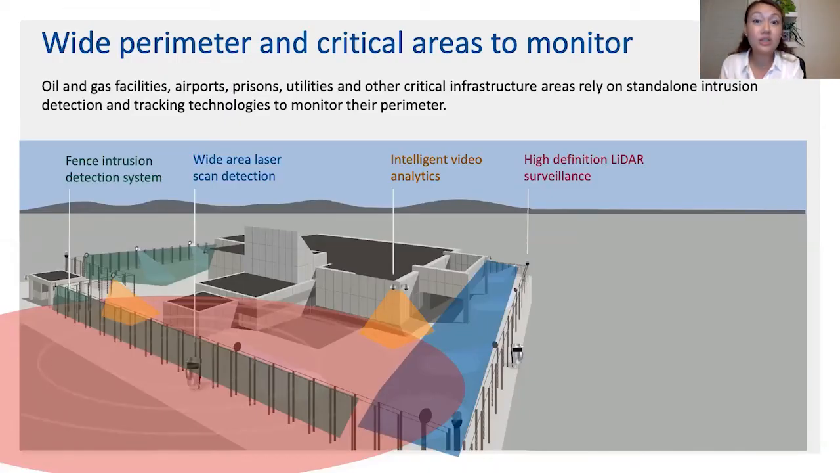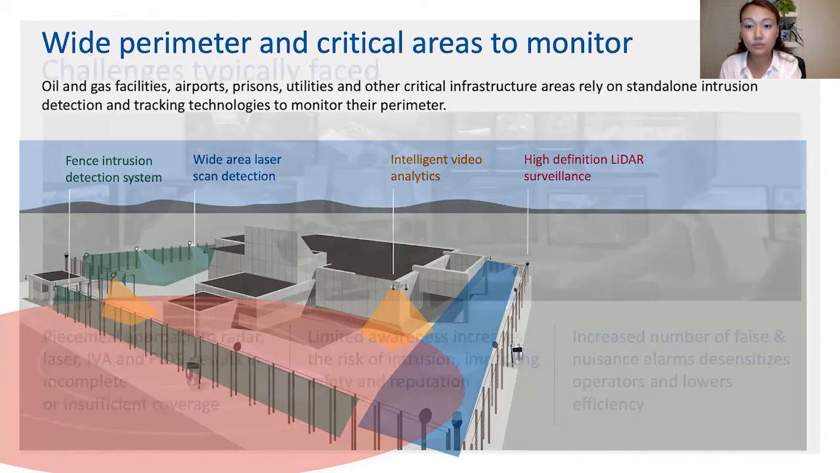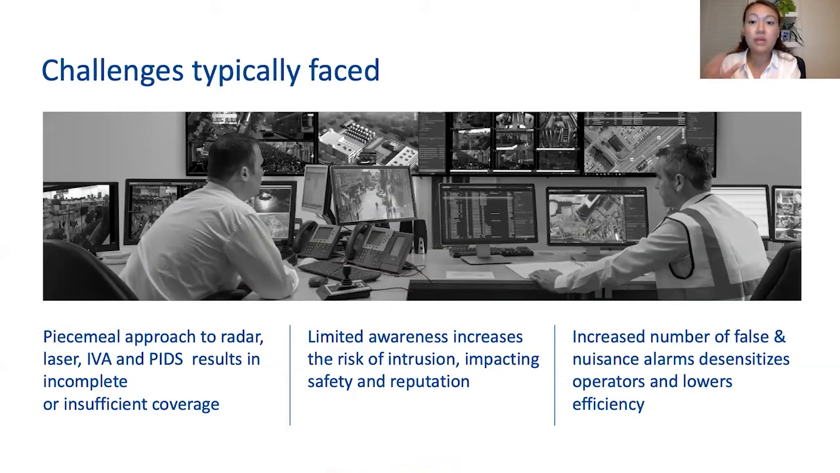So, you guys being in the industry, you would know that critical infrastructure like airports, oil rigs, and oil and gas facilities usually have really long fence lines and large perimeters to protect. And oftentimes they rely on multiple different standalone intrusion detection technologies to protect their site. Usually all of these systems are disconnected and don't communicate with each other. And so, as you can imagine, by having this type of piecemeal approach towards protecting your site, you're often left with gaps or overlaps in the system.